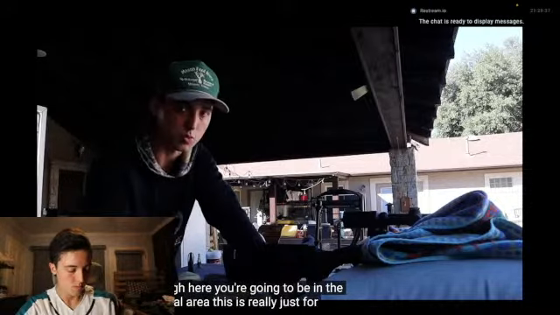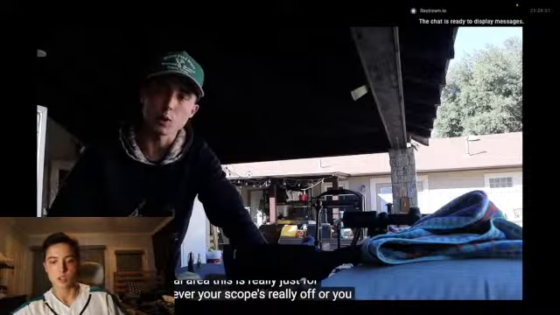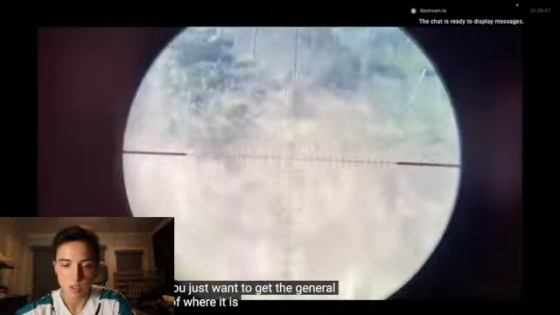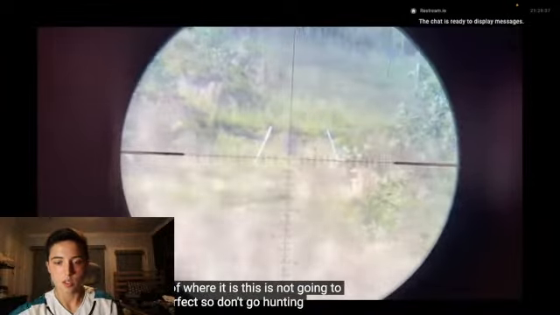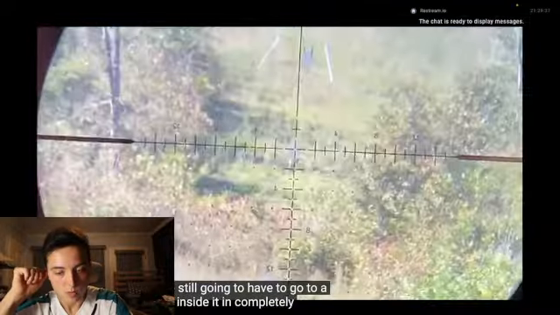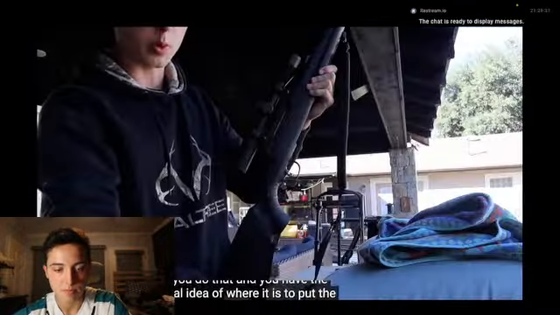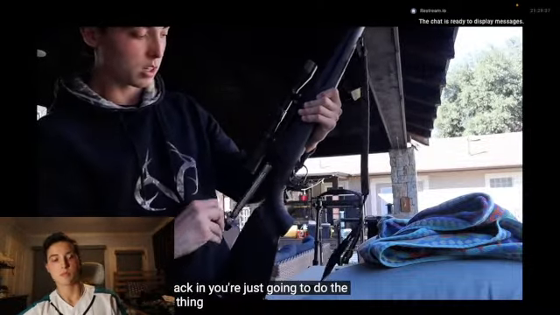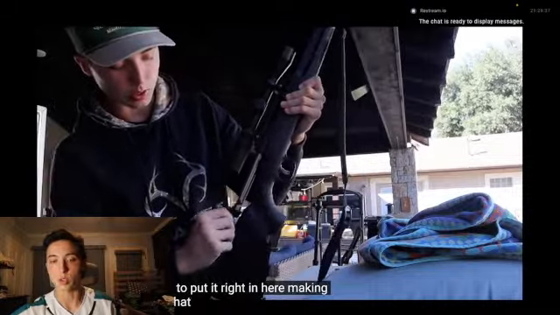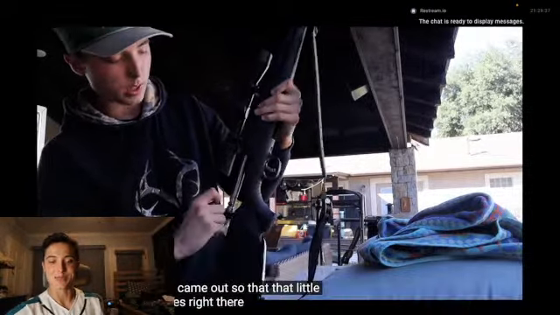This is really just for whenever your scope's really off, or if you don't have the time to go to the range and you just want to get the general idea of where it is. This is not going to be perfect, so don't go hunting with it. You're still going to have to go to a range and sight it in completely. Then once you do that, you have the general idea of where it is. To put the bolt back in, you're just going to do the same thing, except in reverse order. I'm going to put it right in here, making sure that it goes in the same way it came out, so that little handle's right there.